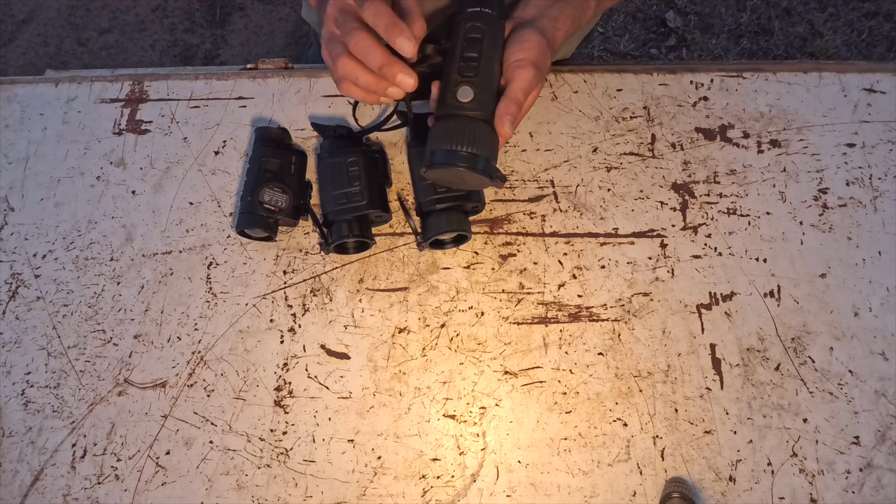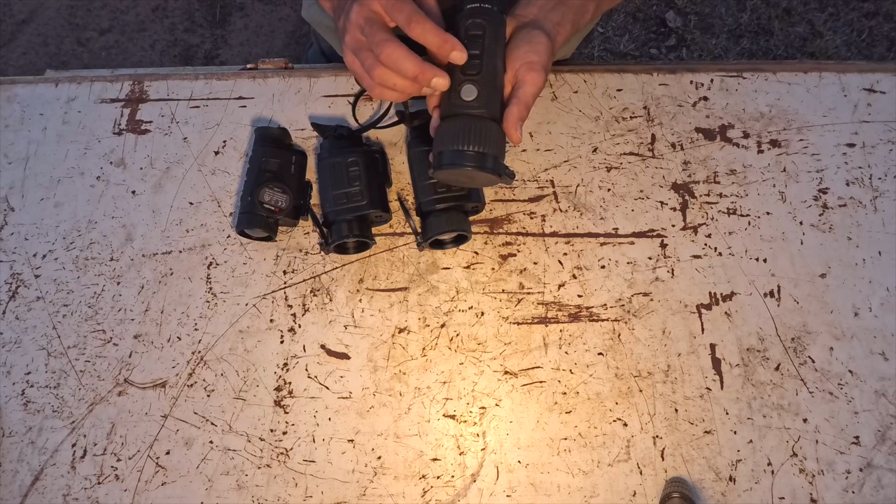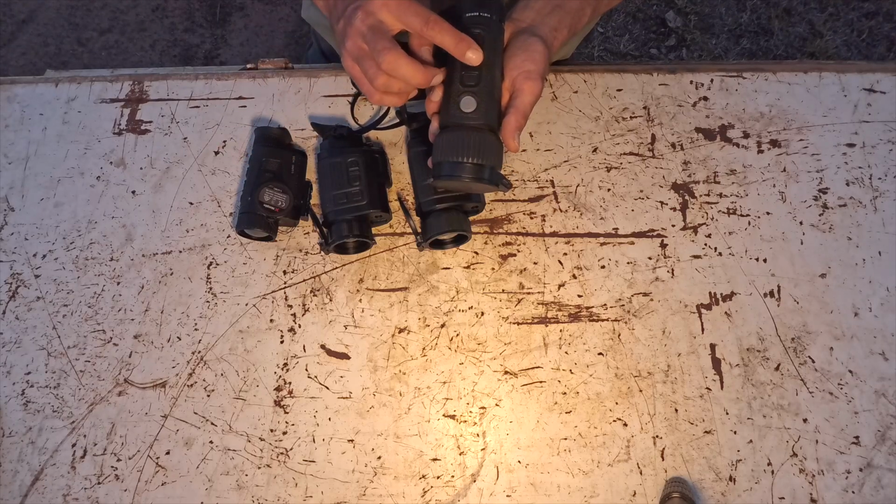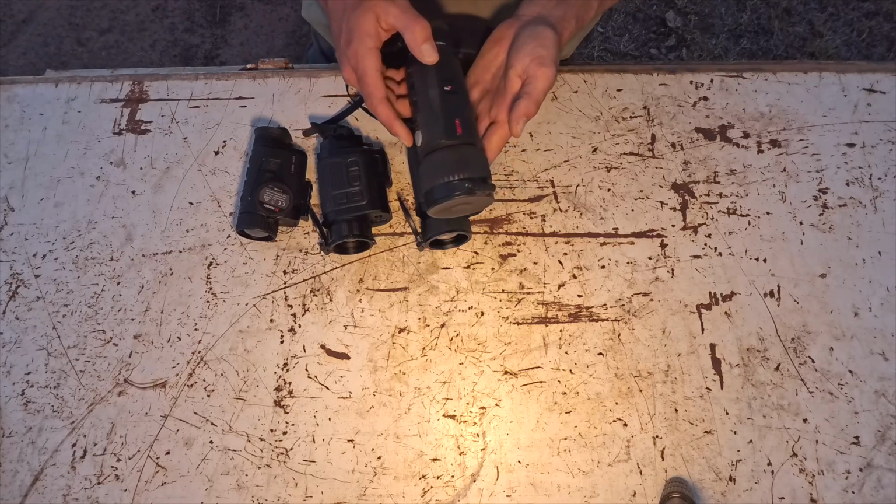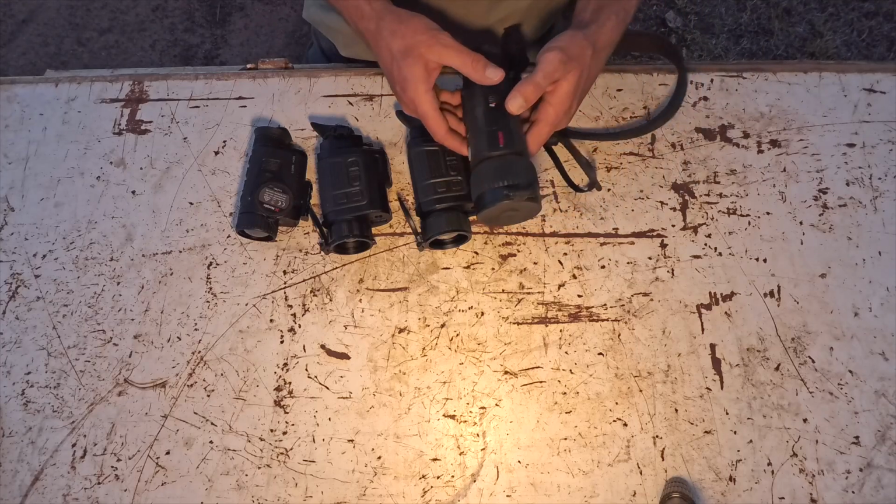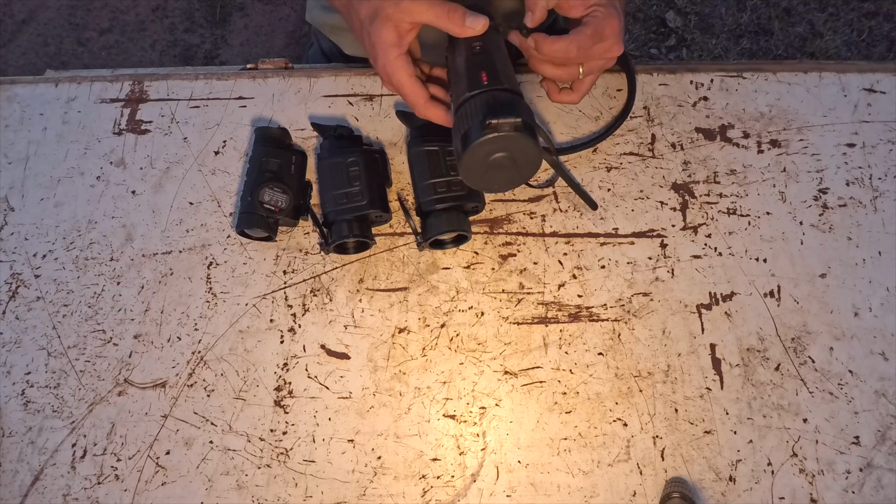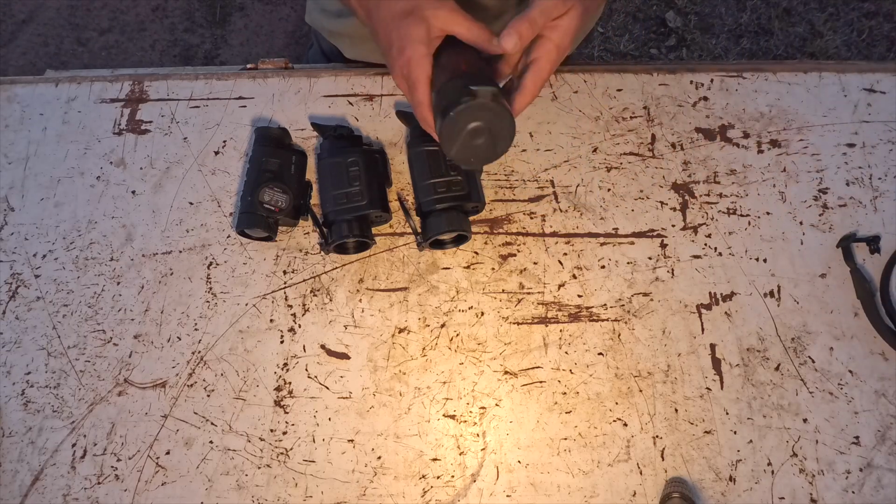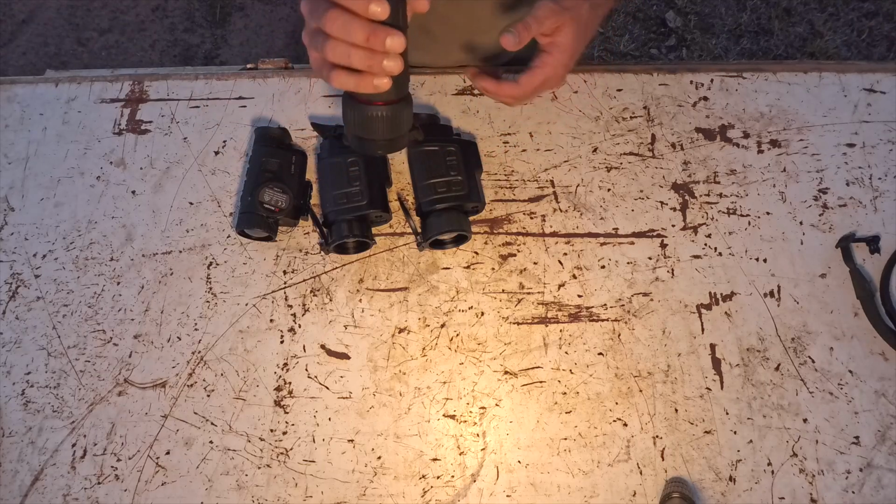Just a quick press or long press of the power button to turn it on, and then a quick press once it's on just shuts the screen off. But if you're in the menu, you just press the power button and it escapes out of the menu that you're in. I'll just take the strap off for a second, just to get it out of the way. But a very nice little monocular to use.